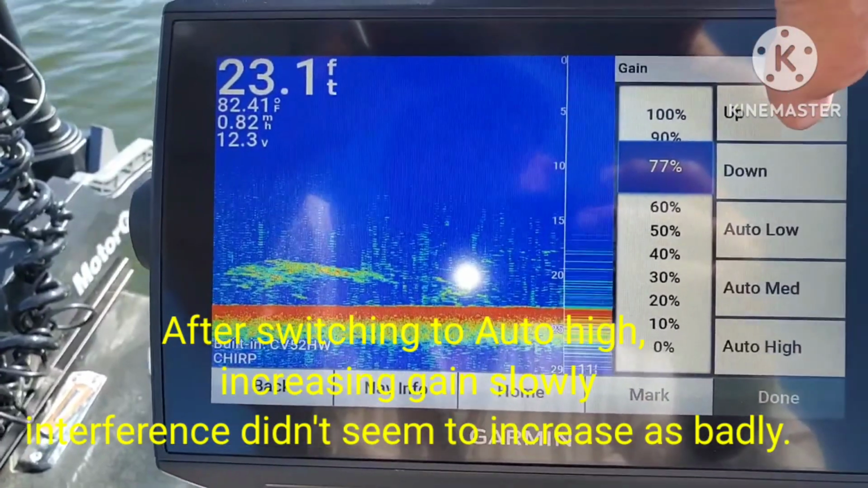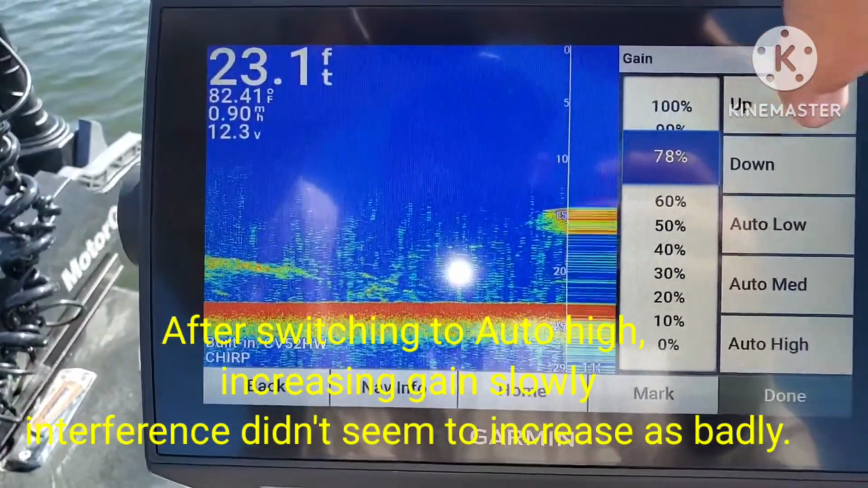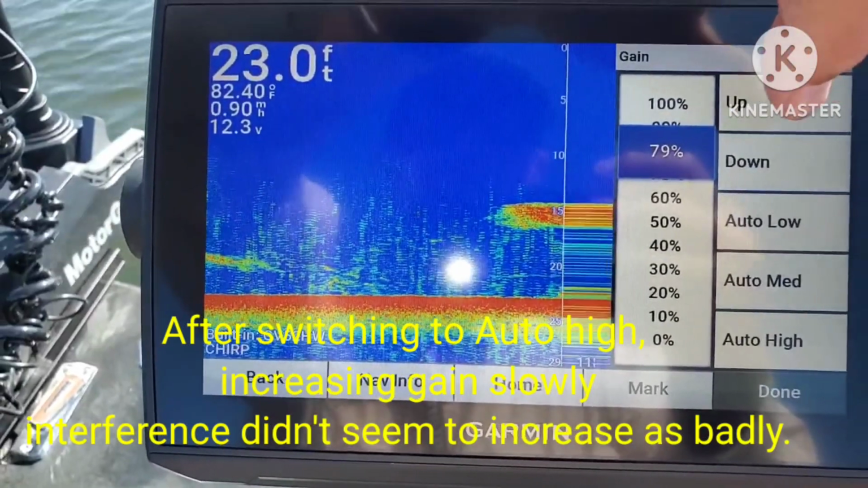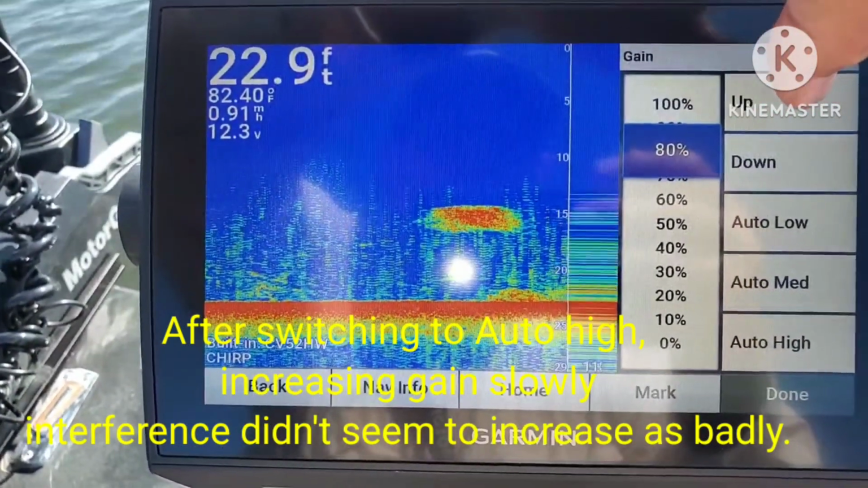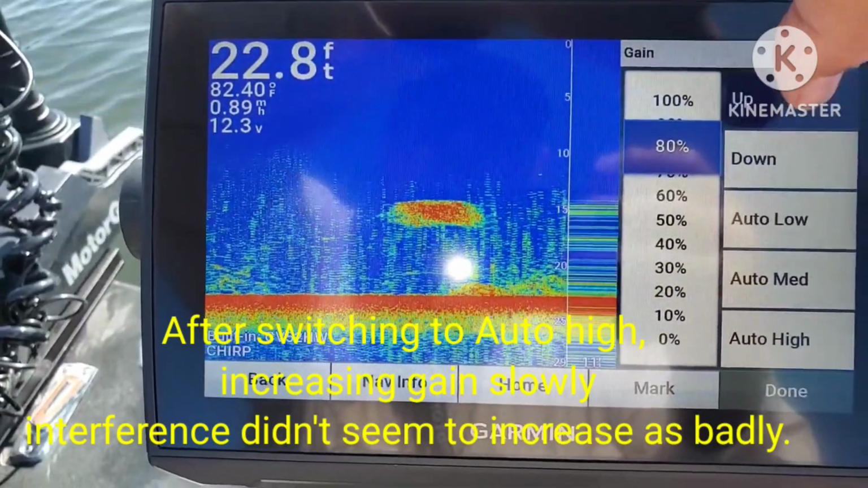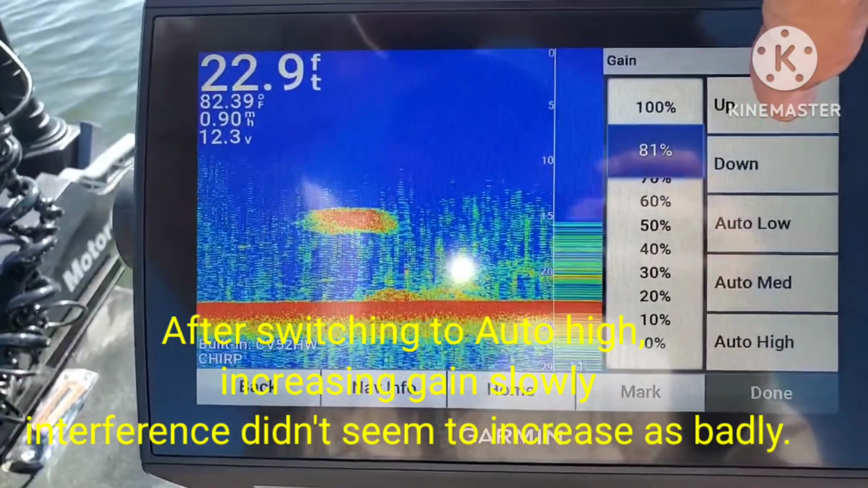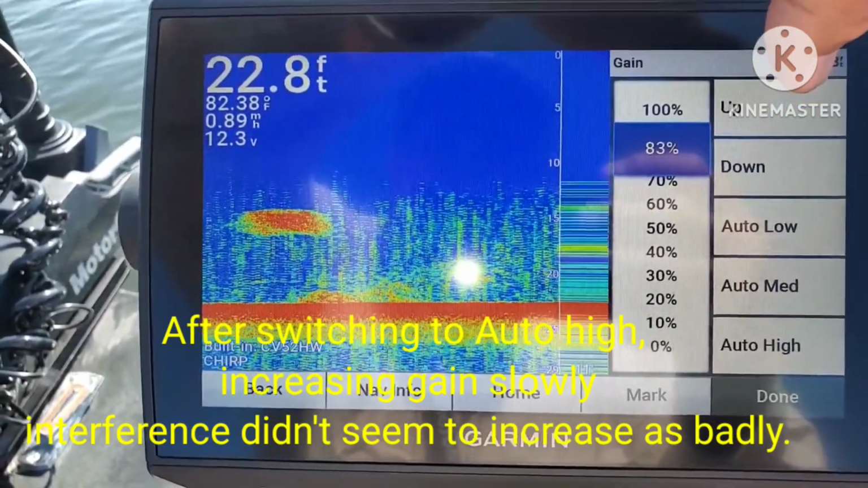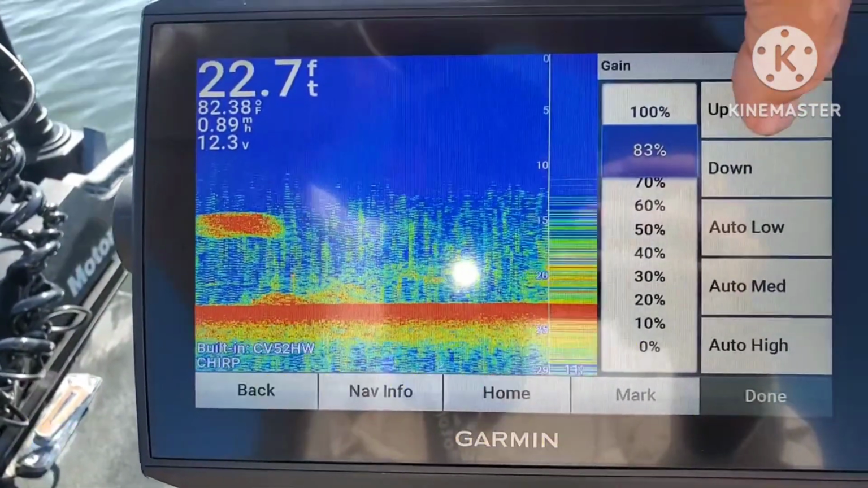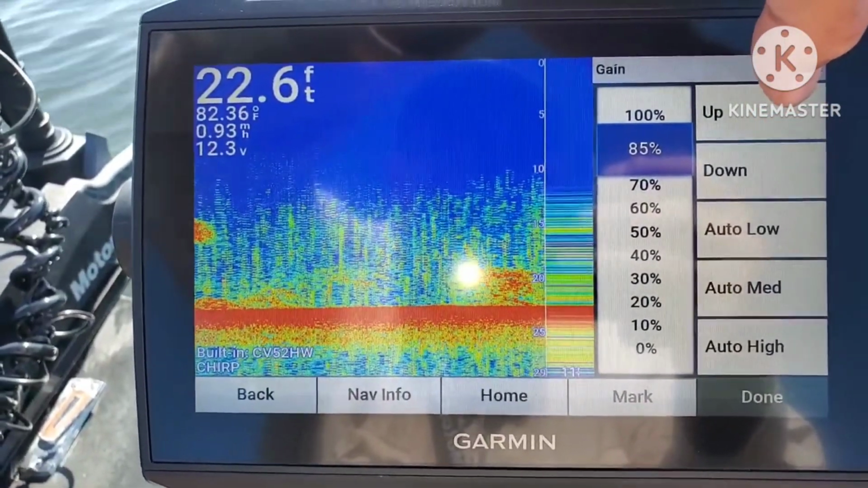We're at 77, 78, 79, 80. As you can see, the screen clarity is disappearing. Clutter is becoming more and more. Now up to 84, 85.